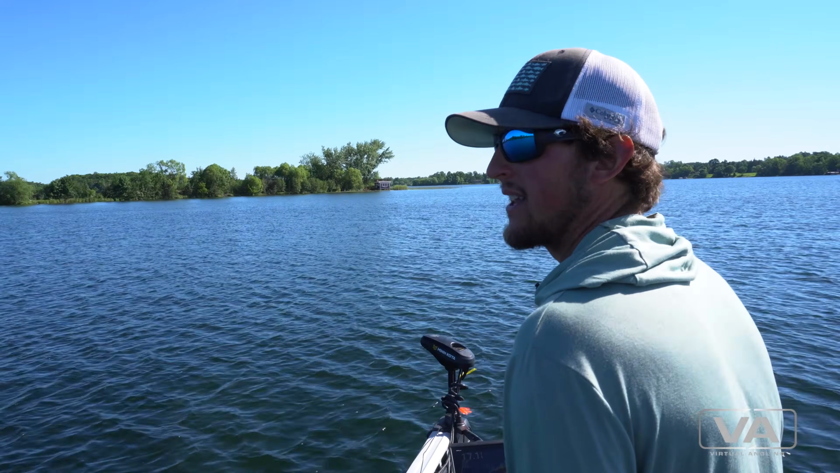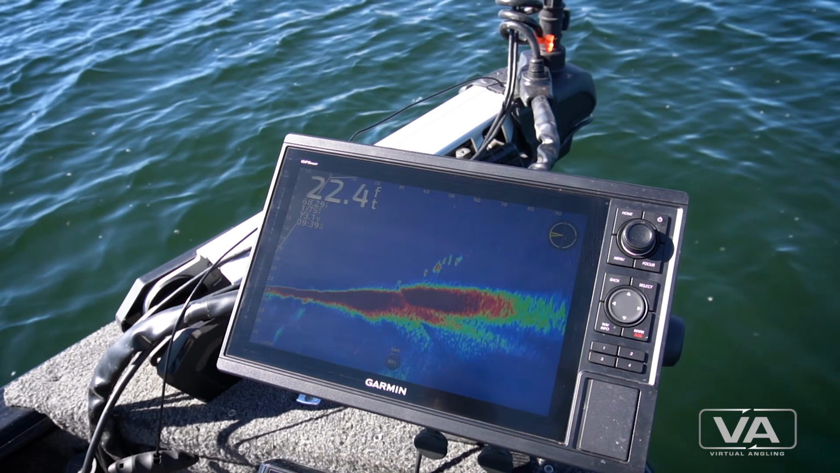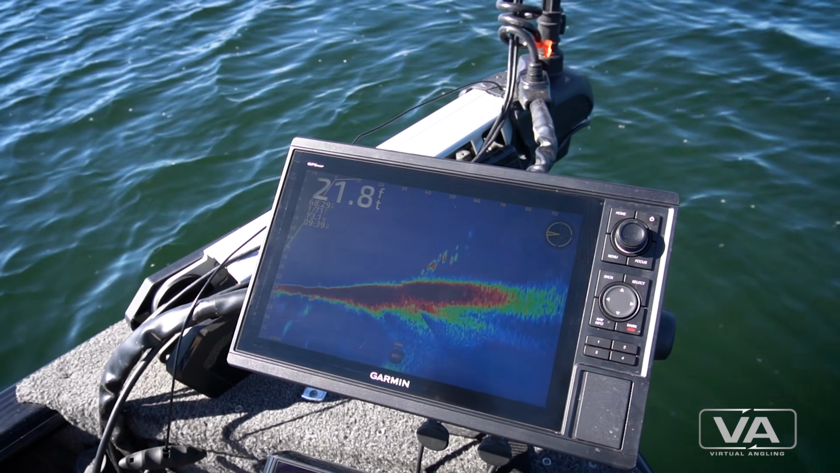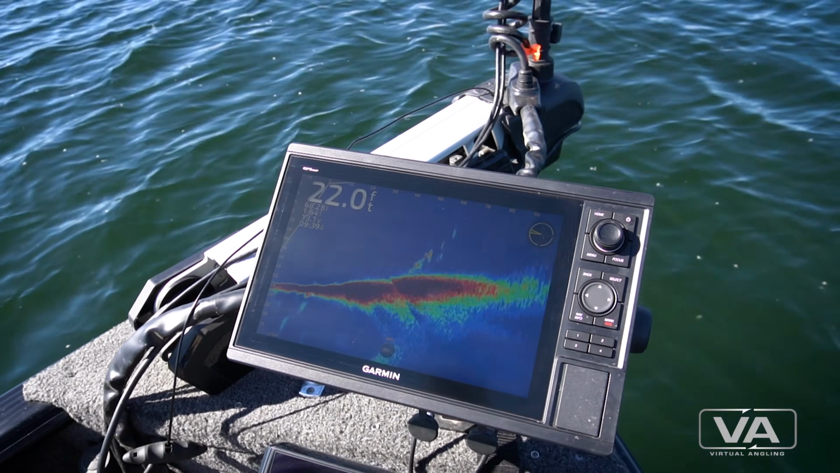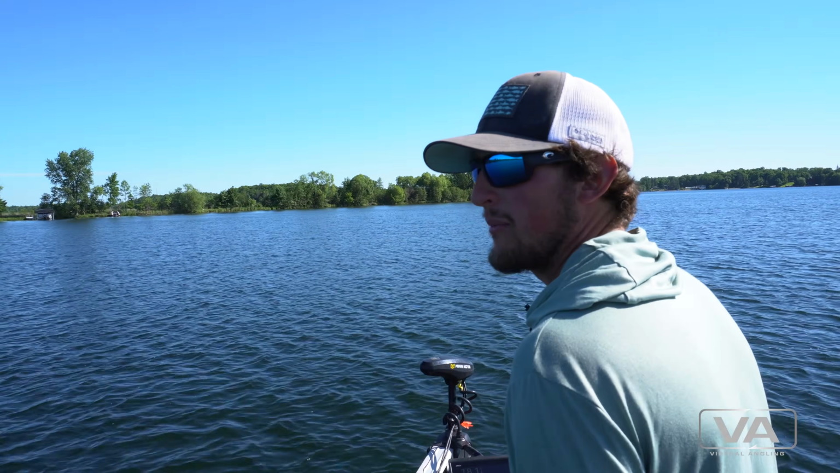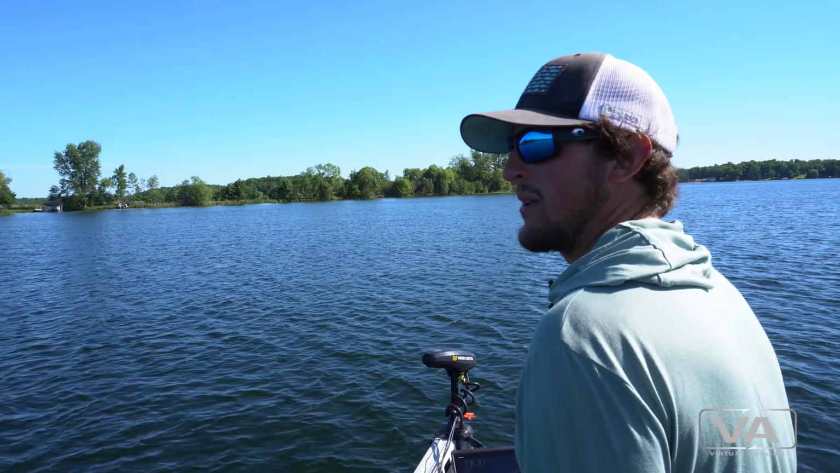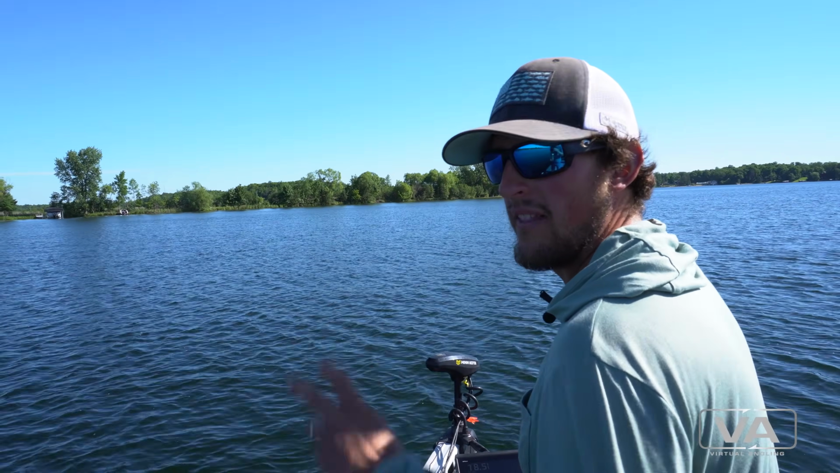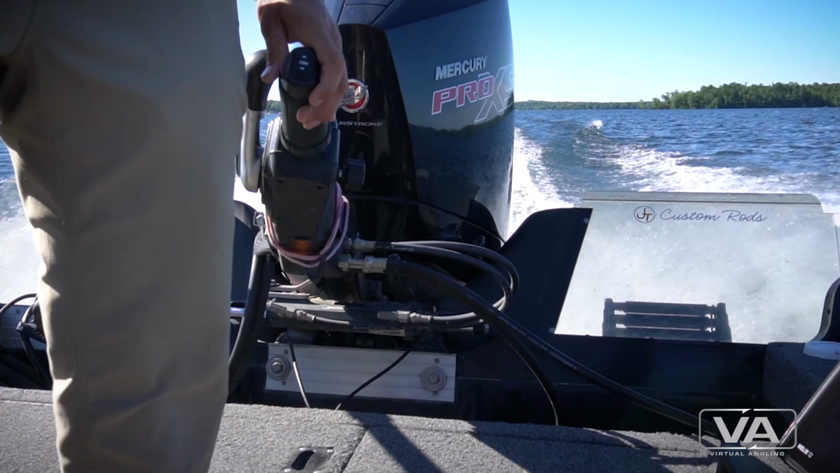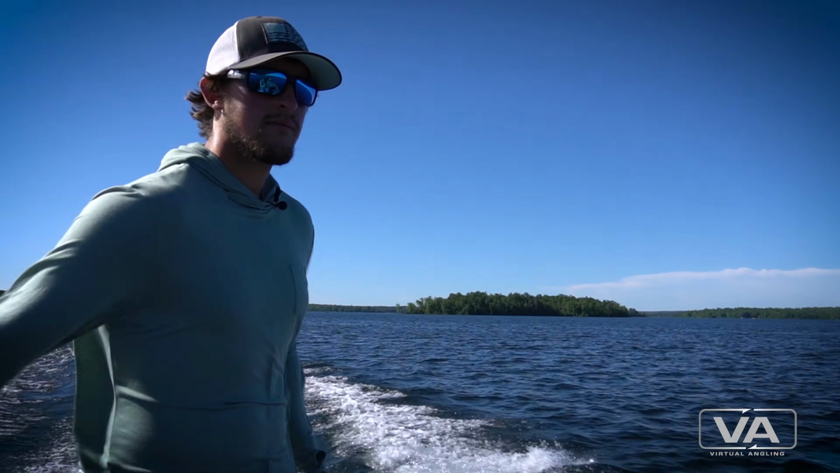Put a point on your graph, buzz through it a little bit, maybe with your live or your side imaging, and really start to put together where the active fish are coming from, or where the majority of fish are coming from on that spot. That'll help you dial in your spot on the spot, and it'll up your odds quite a bit and help you out as far as dissecting new water, dissecting new shoreline.